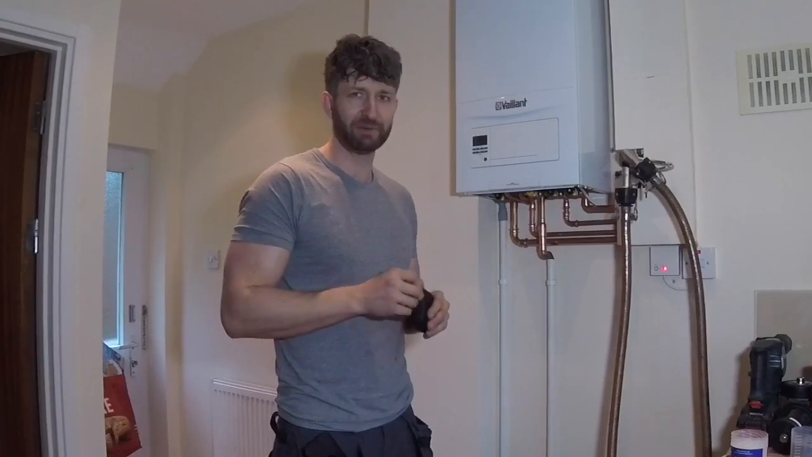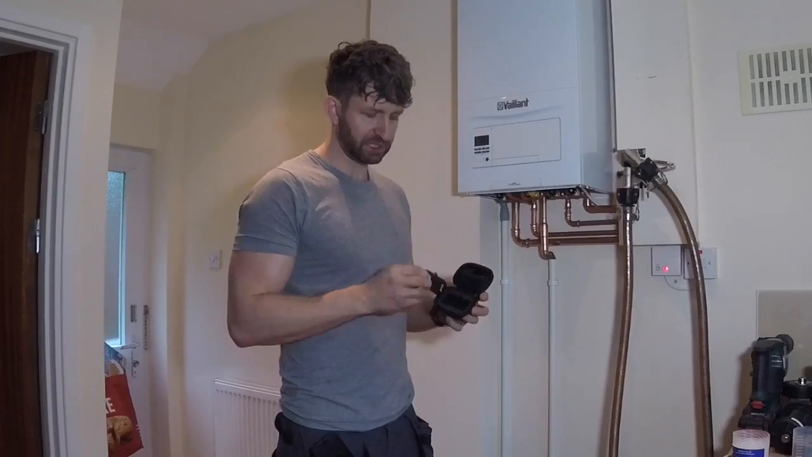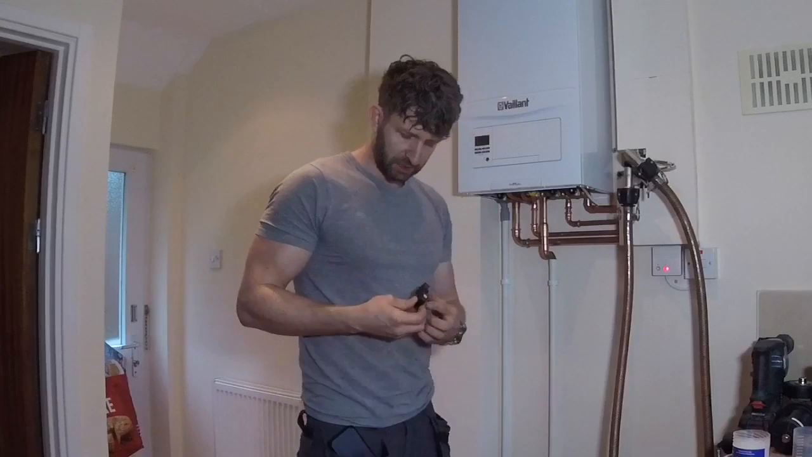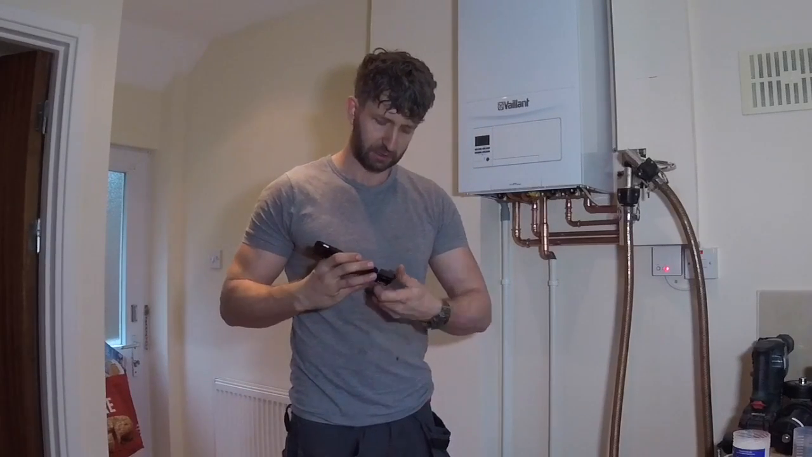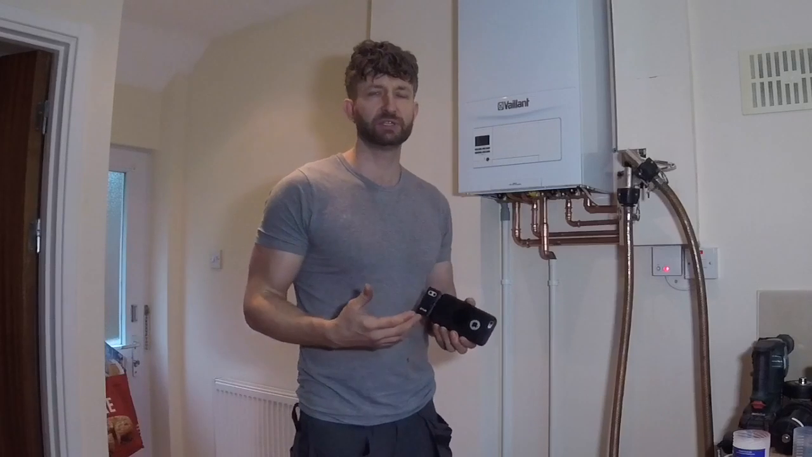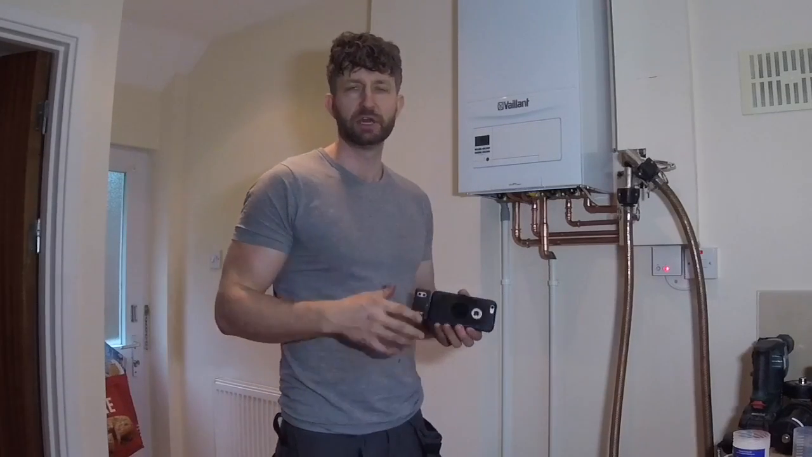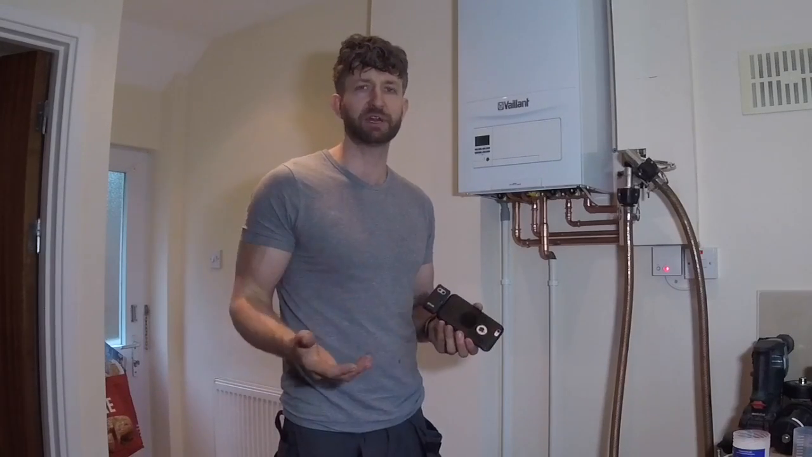This is a thermal imaging camera, and the one I've got plugs into my iPhone. So that's the unit there, and then you just get your phone and it pops into the bottom of your phone, the charge point, and that changes your camera into a thermal imaging camera. That's great for fault finding on systems, and then when we're doing things like power flushing, Magnacleanse, you can look at your radiator and see the heat pattern on the radiator to check if you've got any blockages.